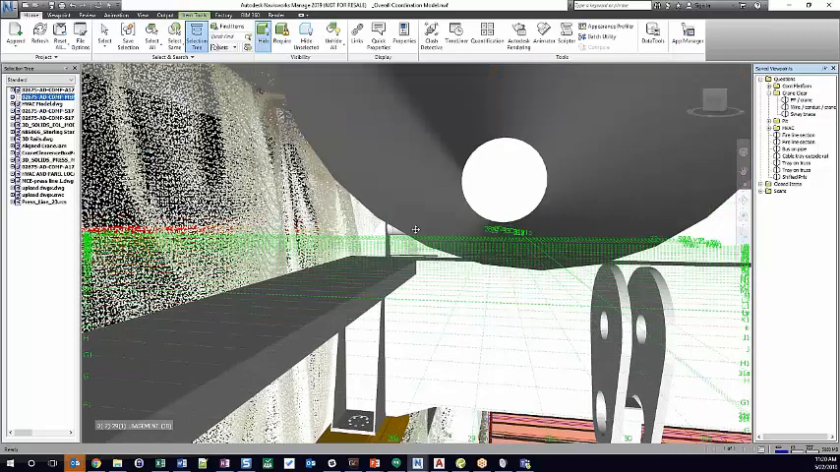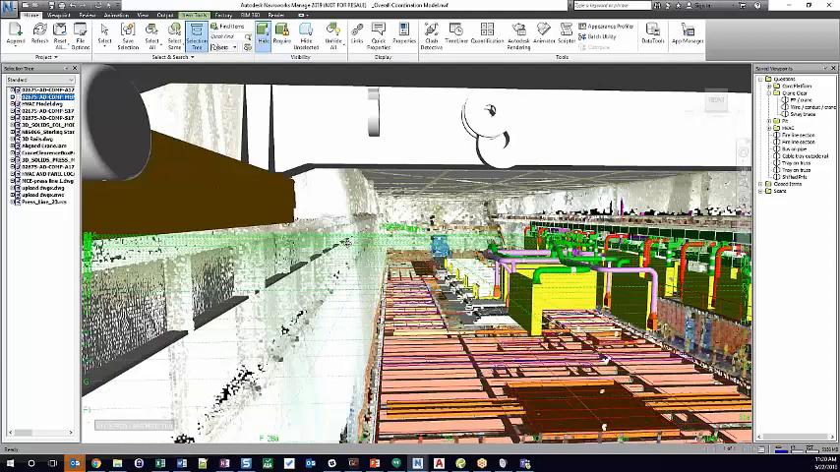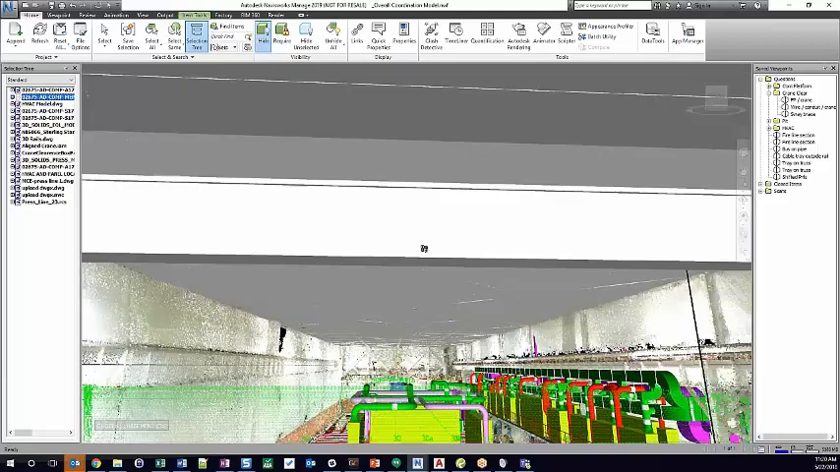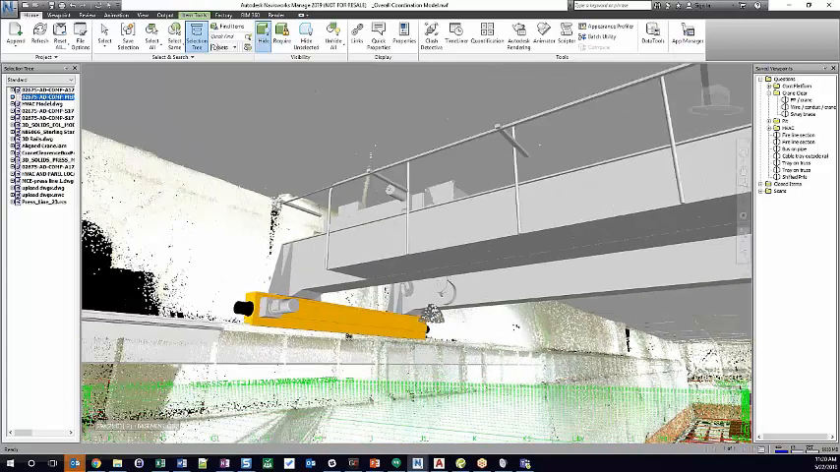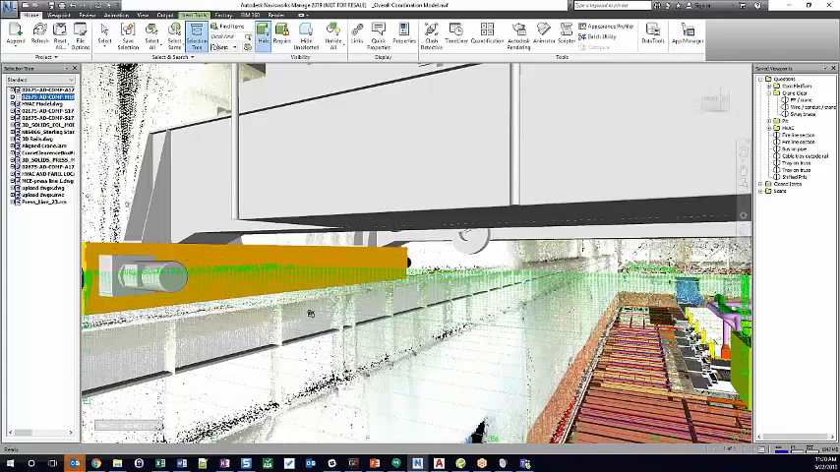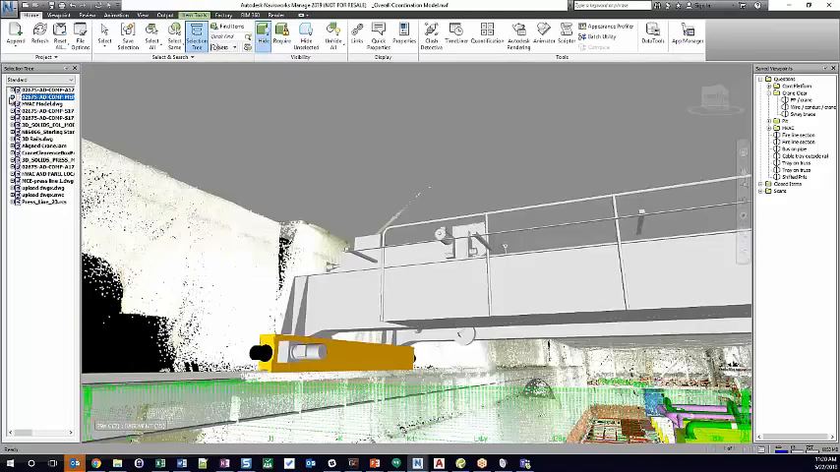So another big concern in here is the new crane that was going in and whether or not it could fit and whether anything above the crane needed to be removed. In this case, the only thing we had available was 2D CAD drawings for the crane, so it has to be converted over into a 3D model. Even though we can work in sections, it's a whole lot easier to do this in the 3D model.